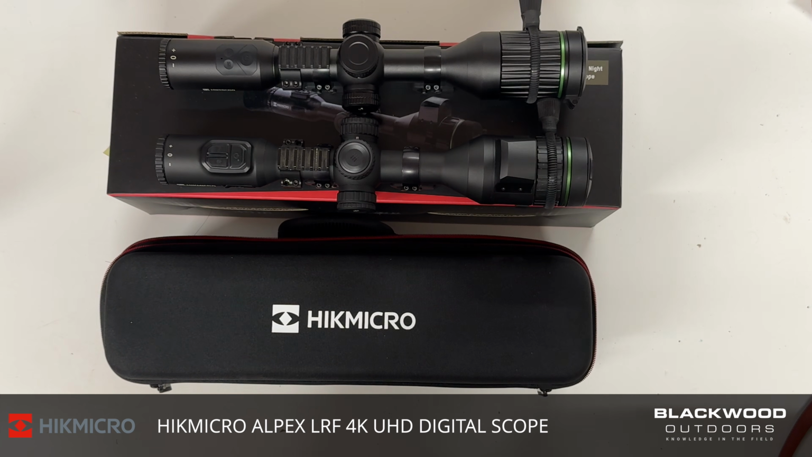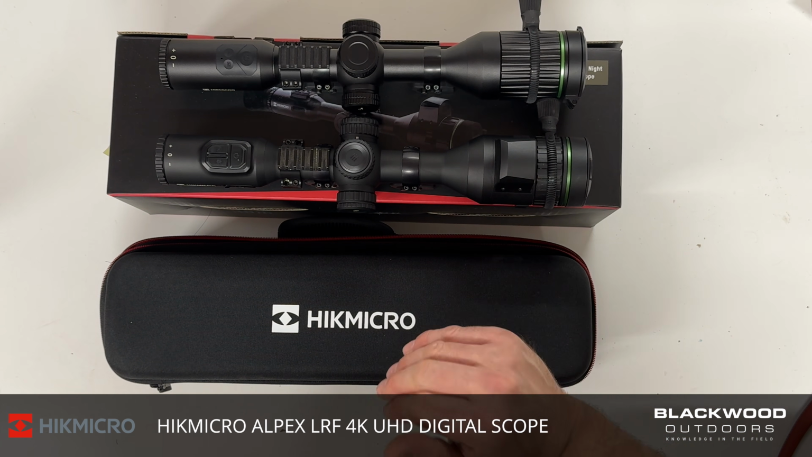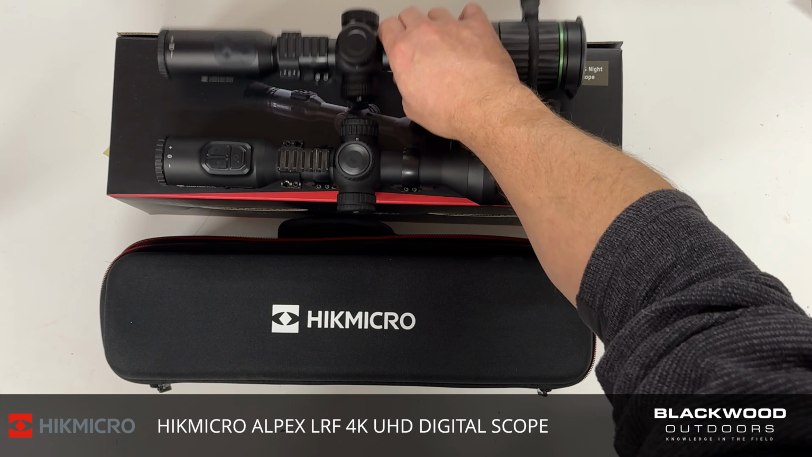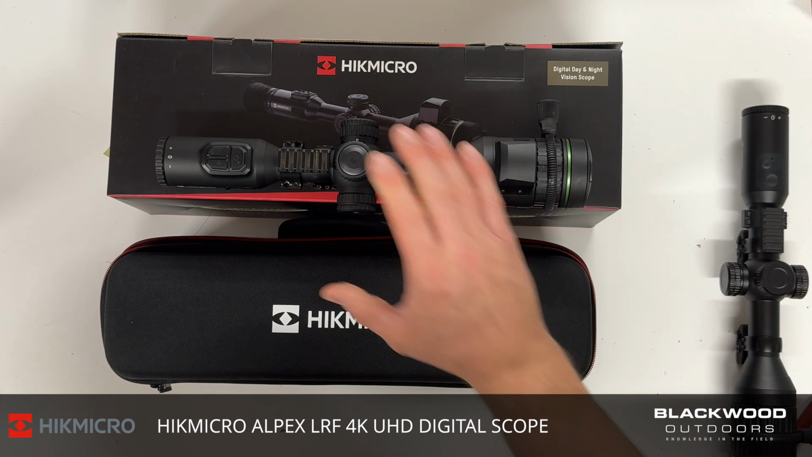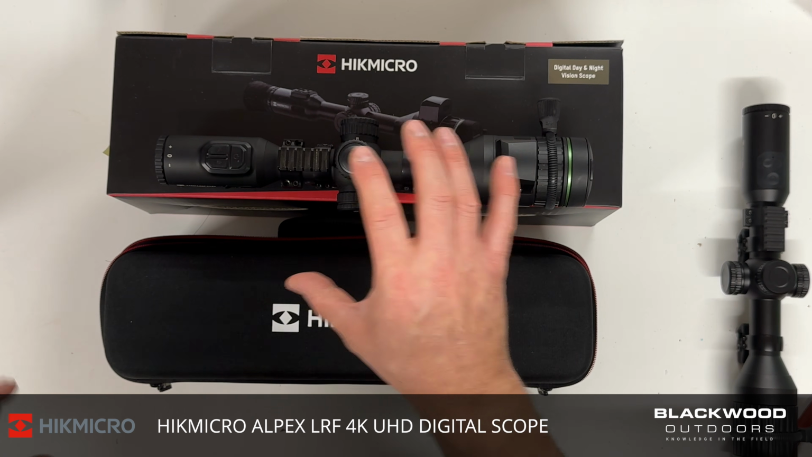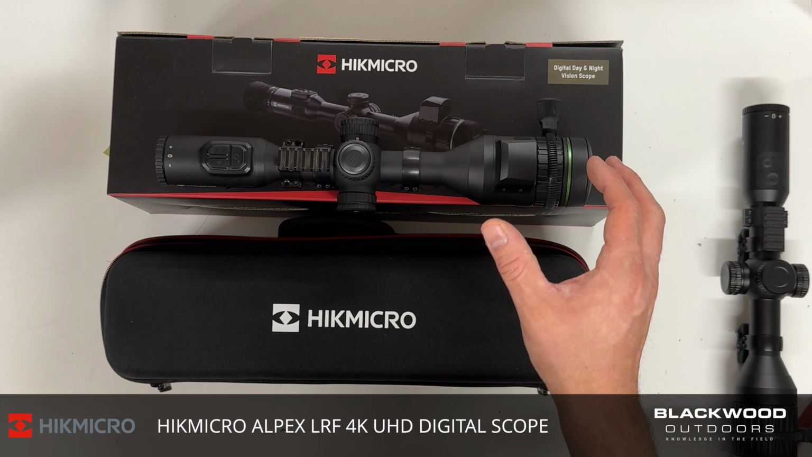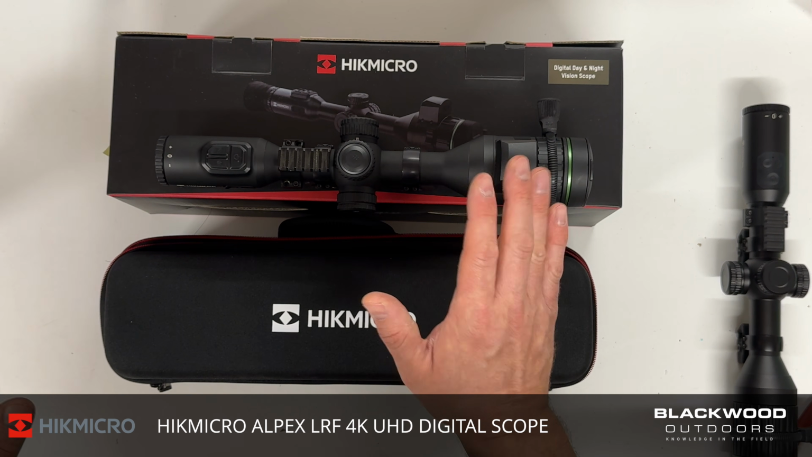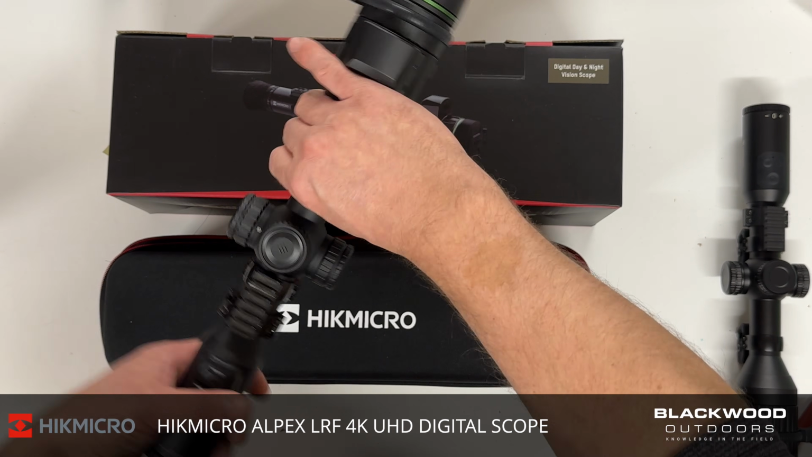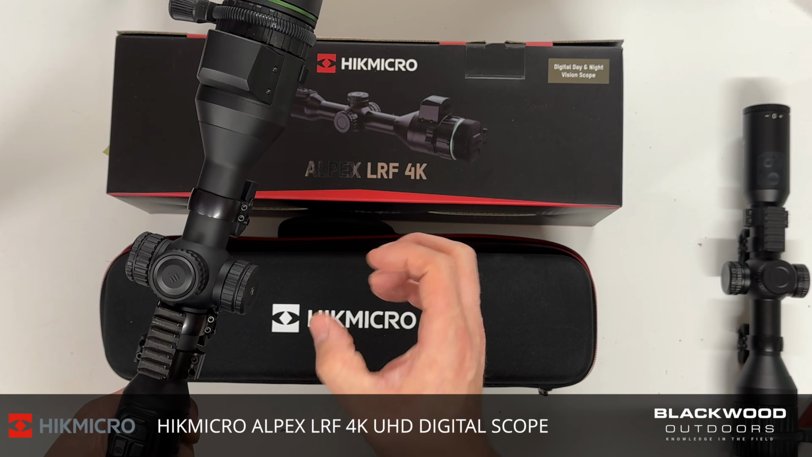The Alpex A50T performs great with LED IR at night and with VCSEL IR. The Alpex 4K performs great with LED and with VCSEL IR. I think if you want the ultimate performance out of this sort of setup, I would look at a VCSEL IR. Not required, but it will give you longer range than the LED and a little bit more crispness if you get the right one.